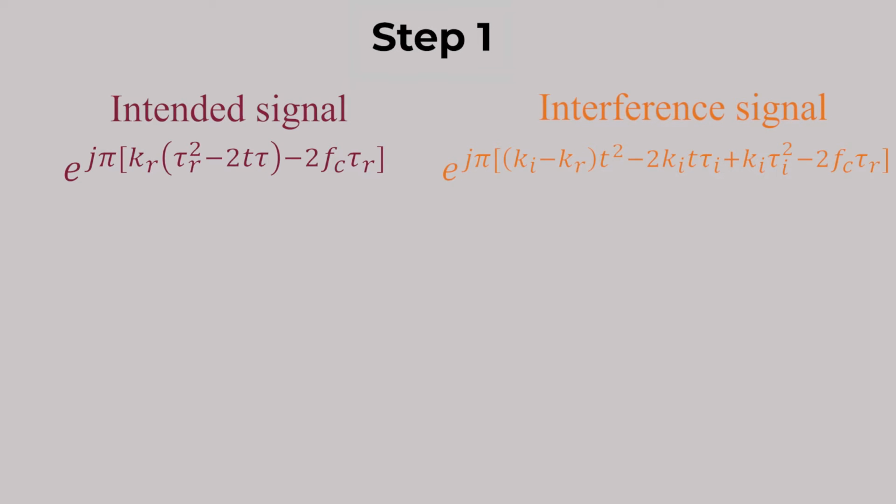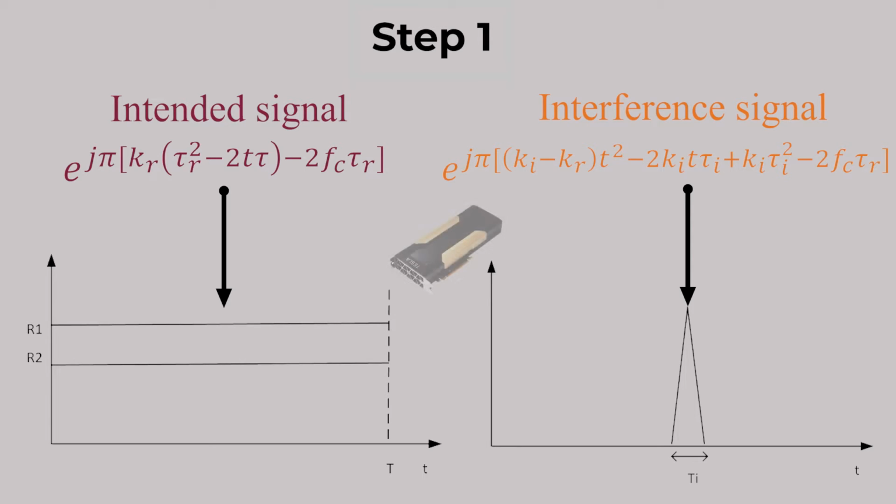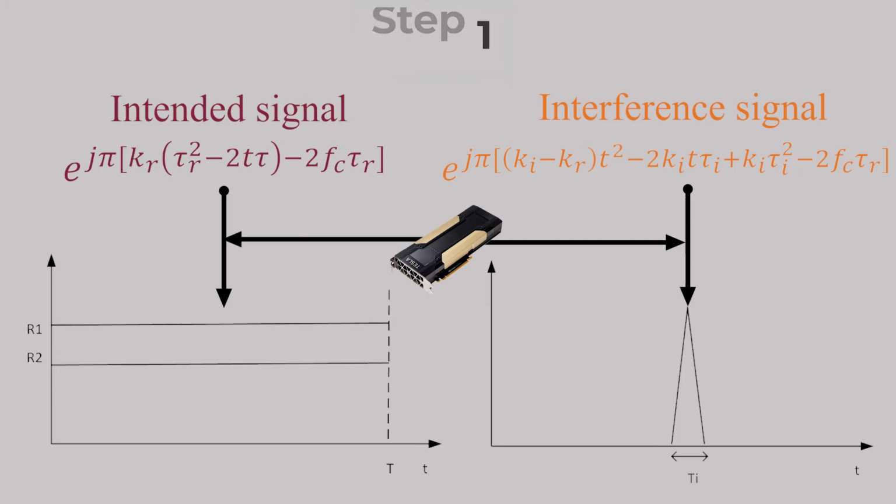In the first step, both the intended signal and interference signal are transformed from the time domain to the time frequency domain, where the intended signal becomes a constant signal, and the interference signal becomes a sparse signal. To reduce computational time, Soteria performs short-time Fourier transform on GPU by running multiple discrete Fourier transforms in parallel.